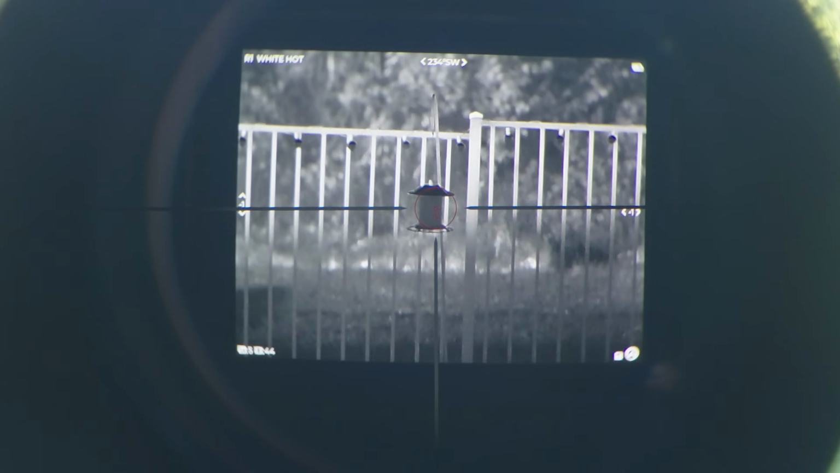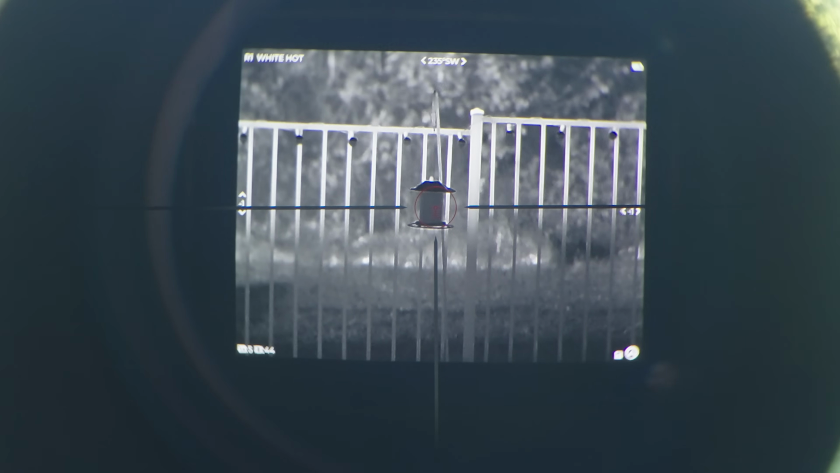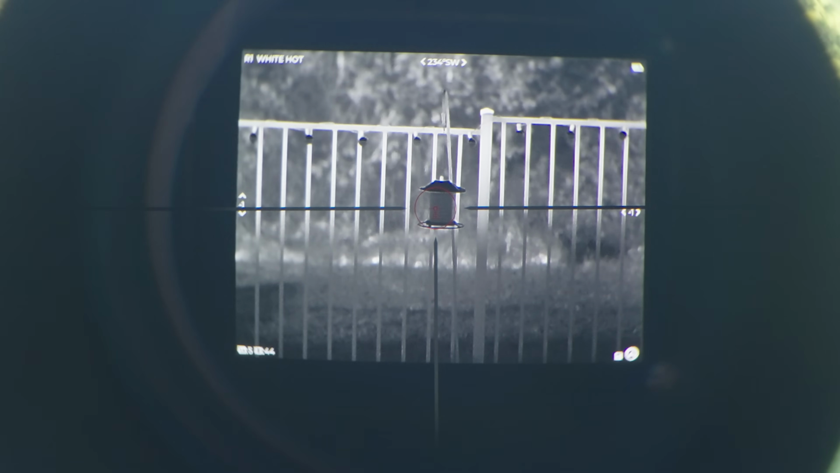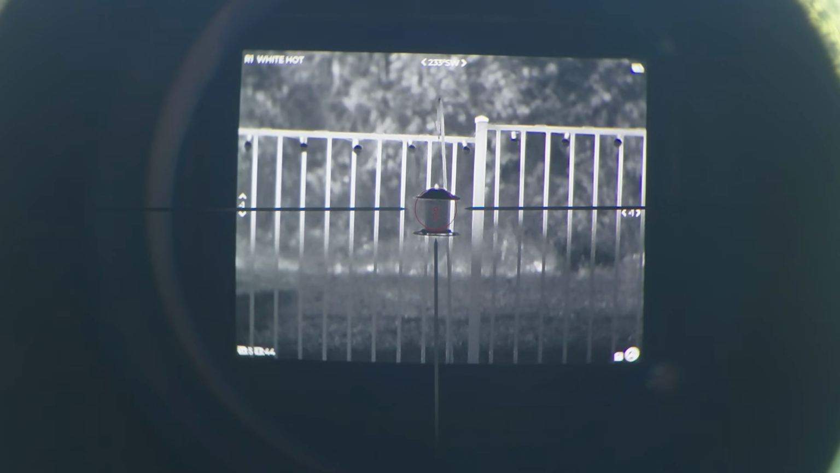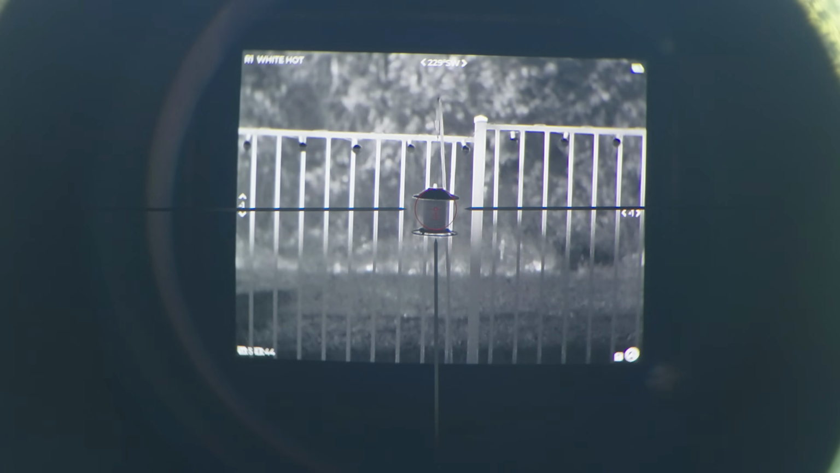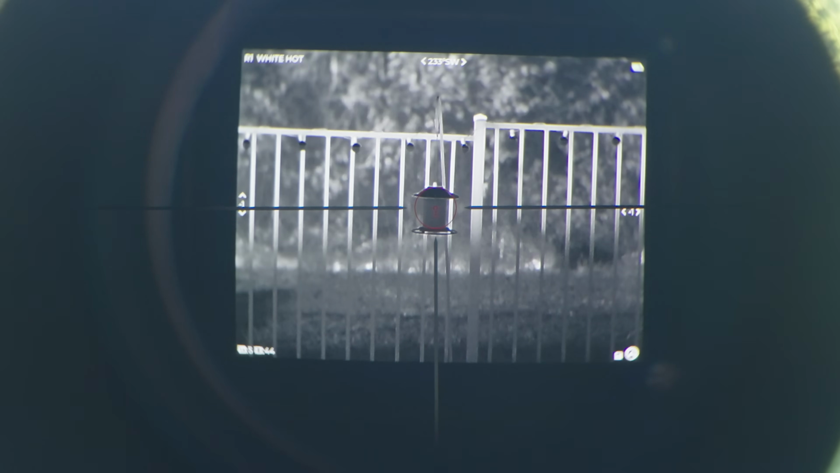This is at 1x magnification. Again, we're looking at about an 8-inch bird feeder. You can see the sun hitting the fence, so good thermal contrast right there. But what I want to cover, because I get this question a lot, is the field of view that you can expect through this.